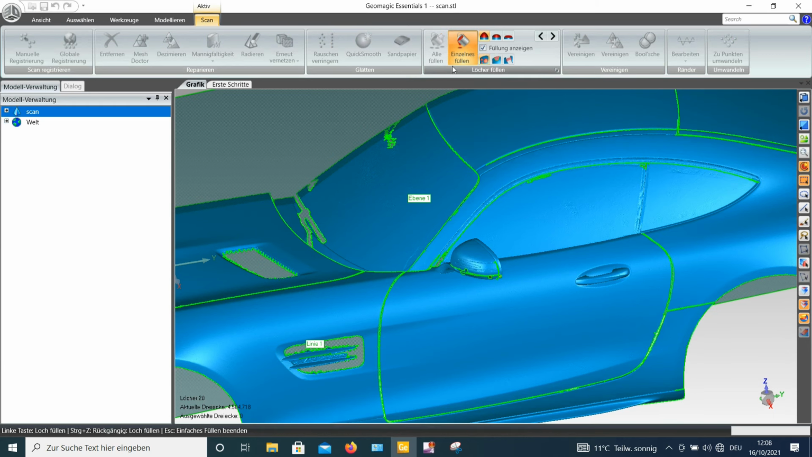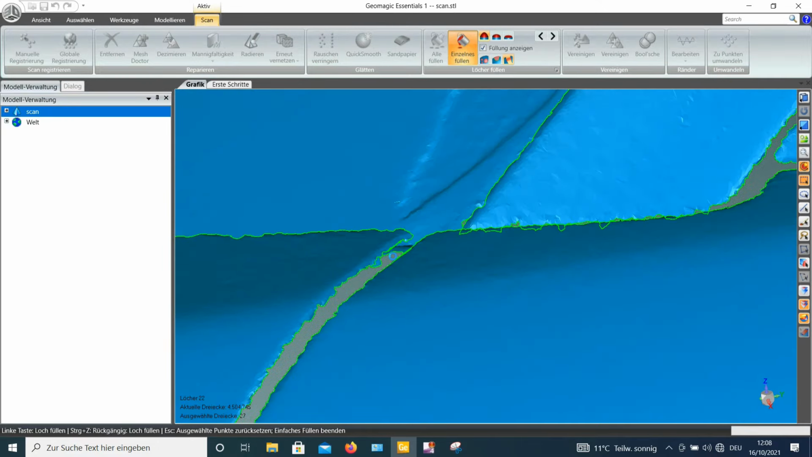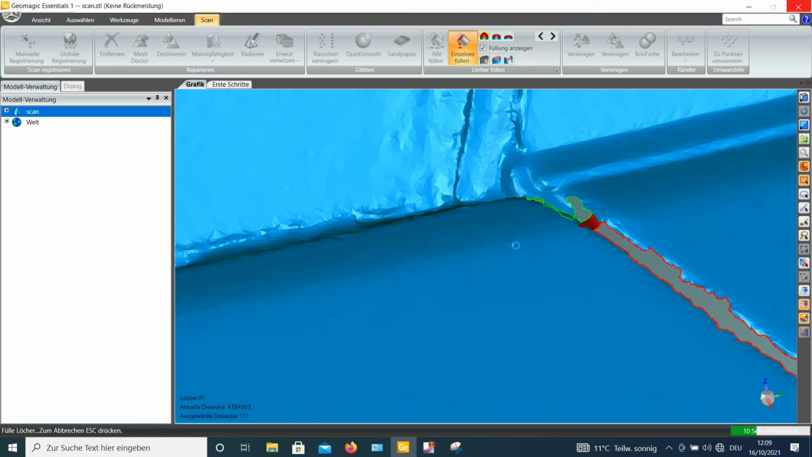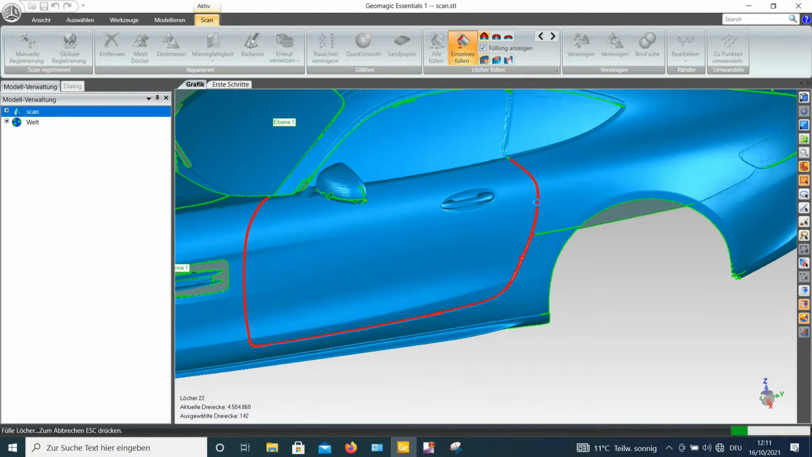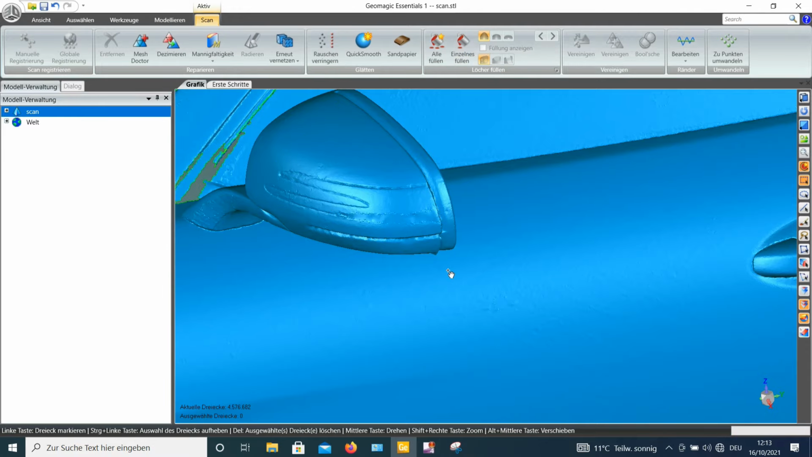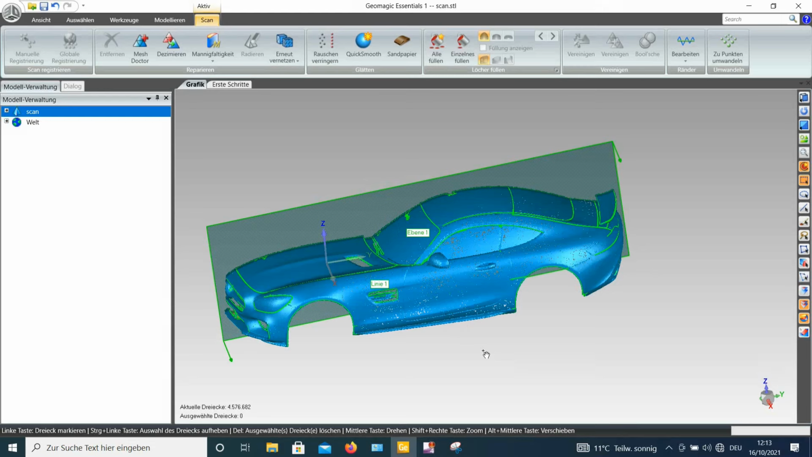So I'm just going to fill up the areas where I'm not sure if and how they are connected. So I think this is time for mirroring the car.